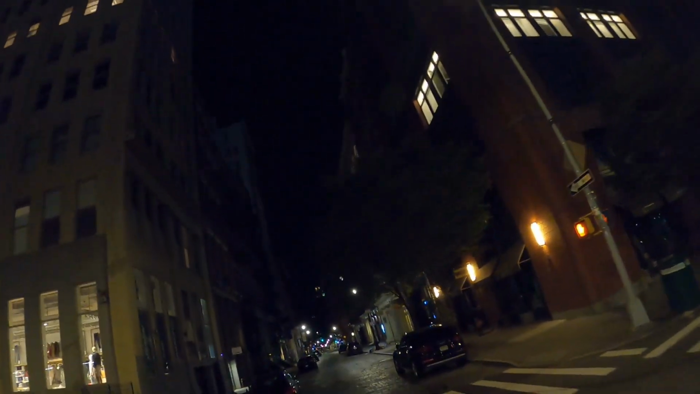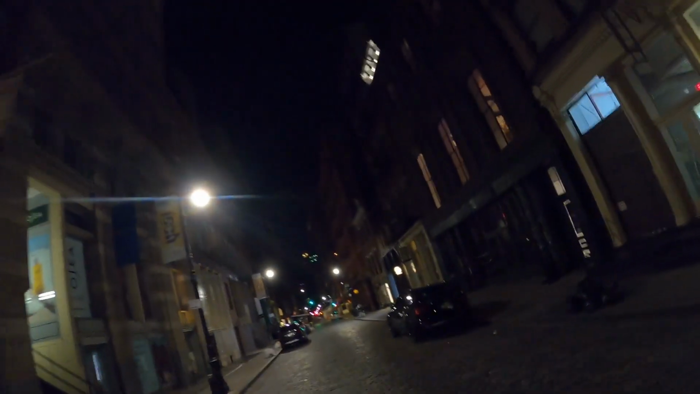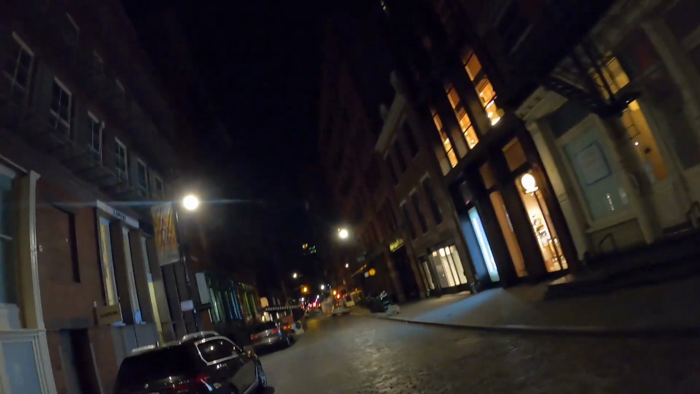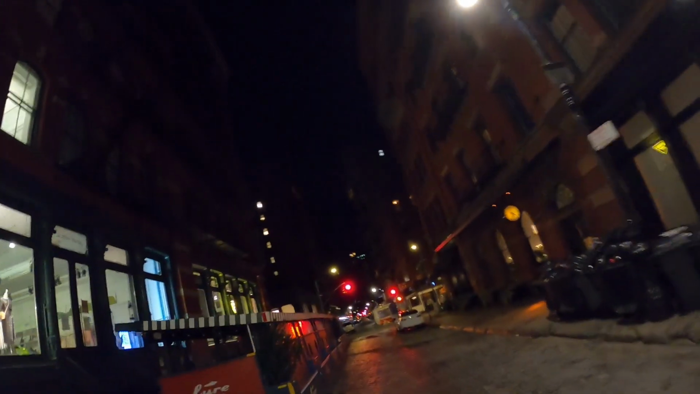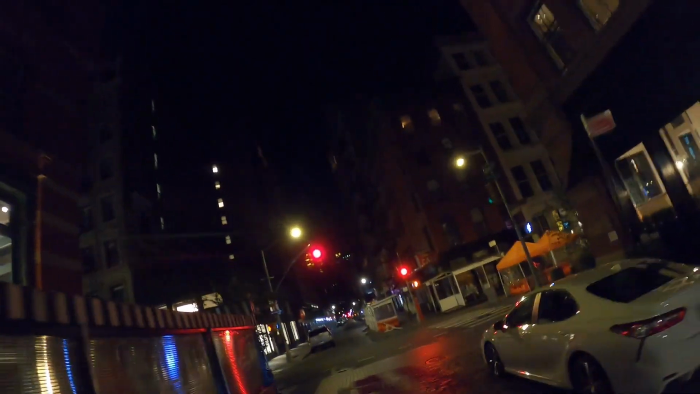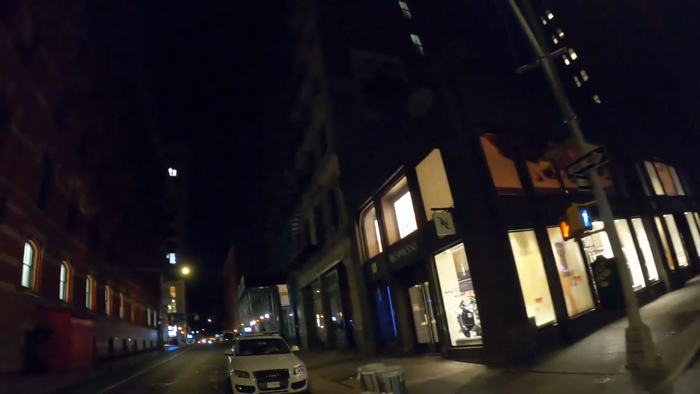And now we're going on the fun cobblestone of Mercer, south of Houston. Oh, that's not. Yeah, that sucks. That sucks quite a lot. So the sooner this is over, the better. Yeah, that's not good. This is definitely a bike-proofed street. Okay, well, that's over. Jeez. Oh no, there's more. Okay, we're going to Broadway. Forget that.